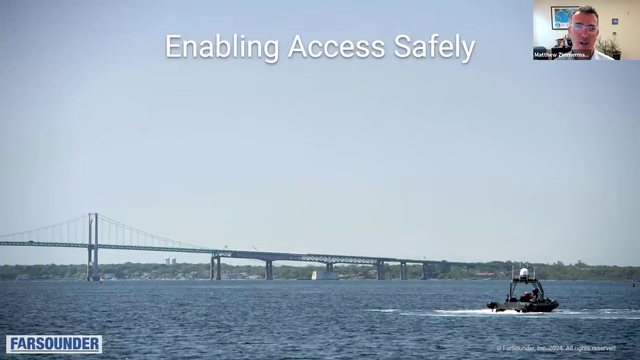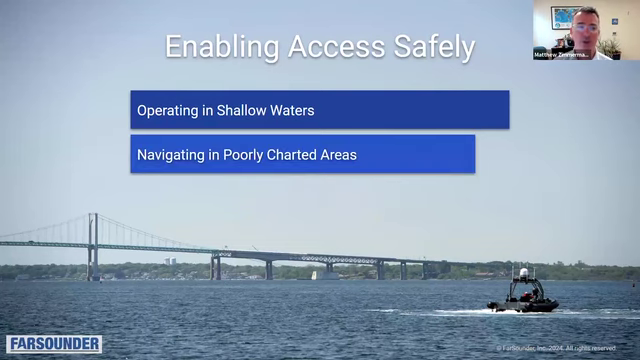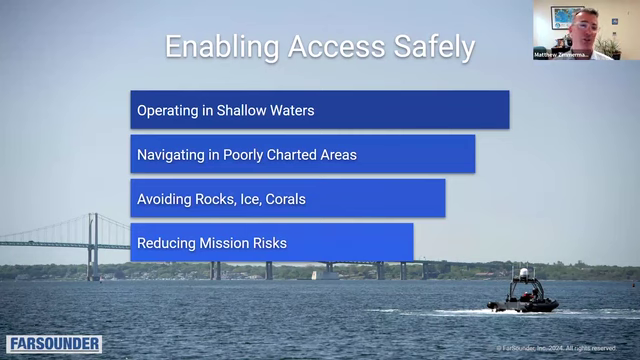At the end of the day, really our equipment is about enabling safe access to various locations for all types of vessels. And in this case, USVs are a great application for forward-looking sonars. It gives them access to operating in shallow waters, especially if they're poorly charted or if there's obstacles in the water column, obstacles that might change.